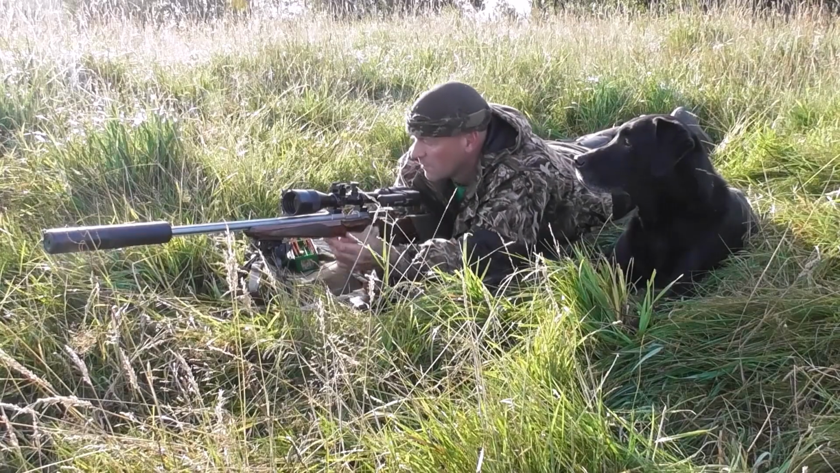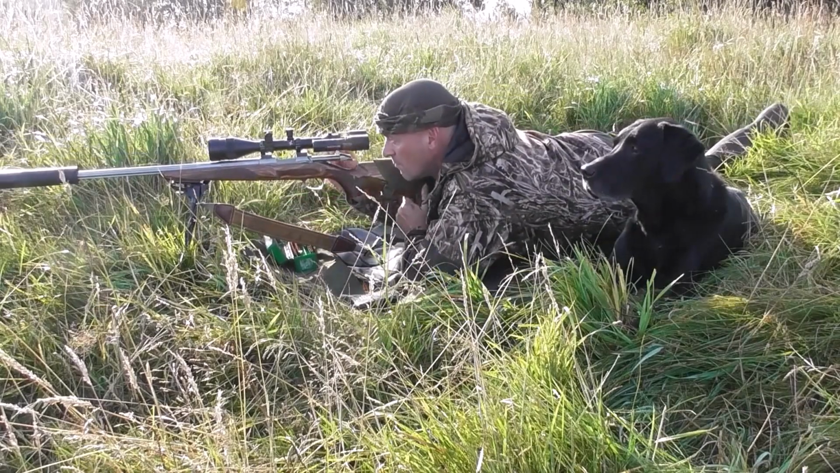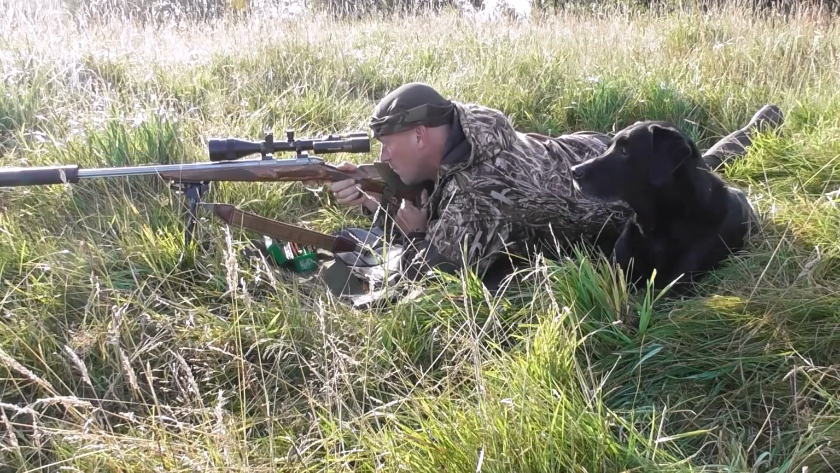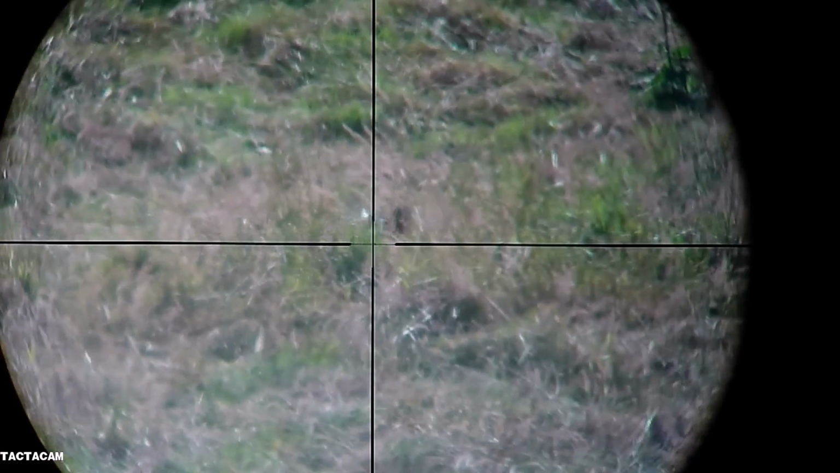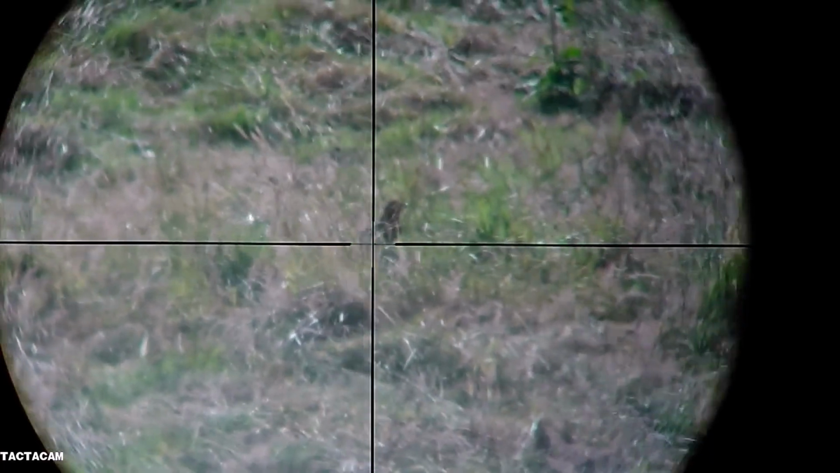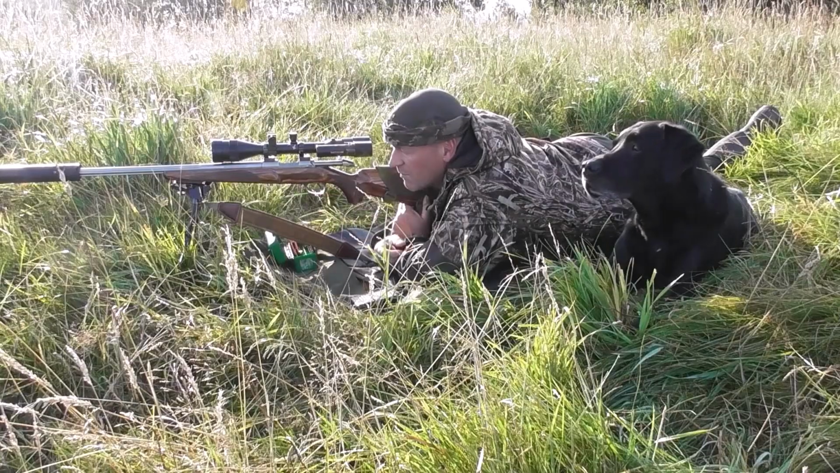Jack spots this next one, and it's a magpie. I know magpies are a smallish bird and they're quite colourful, but they do cause a lot of damage to our rare nesting birds. And he goes down too, around 150 yards.